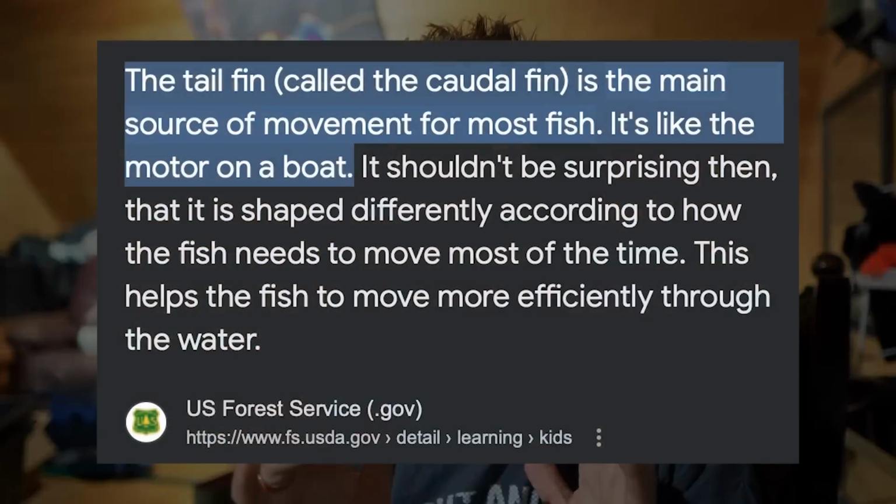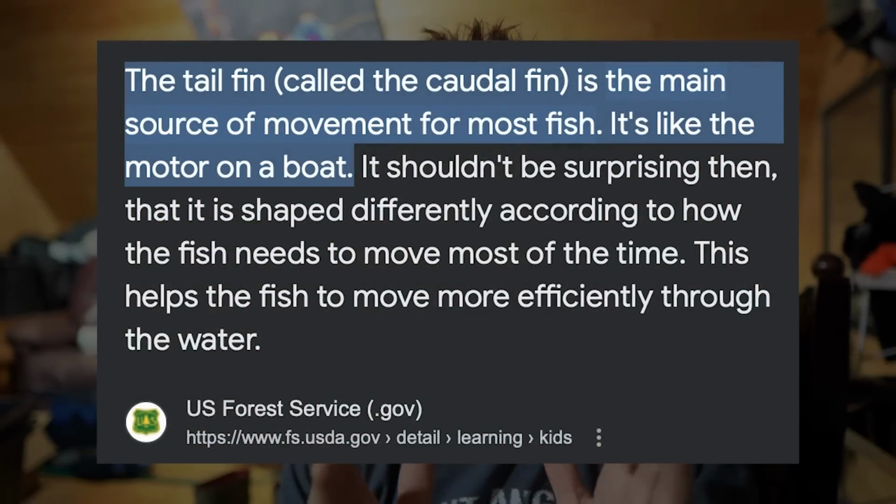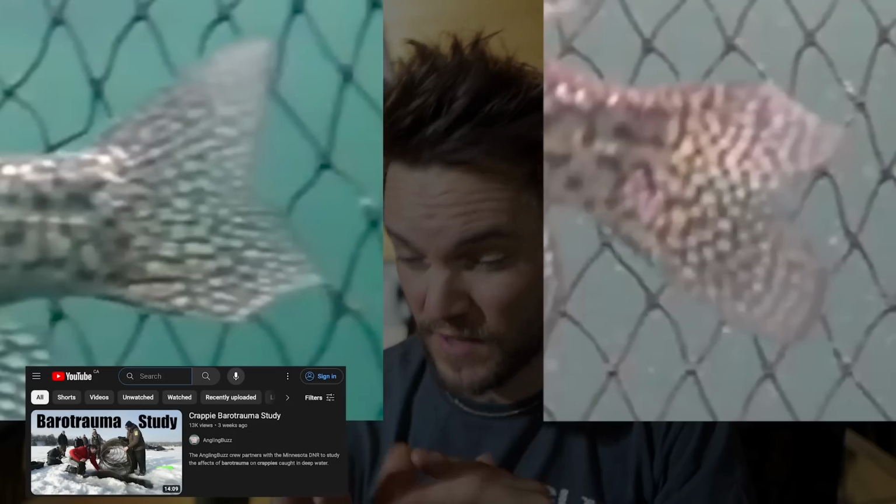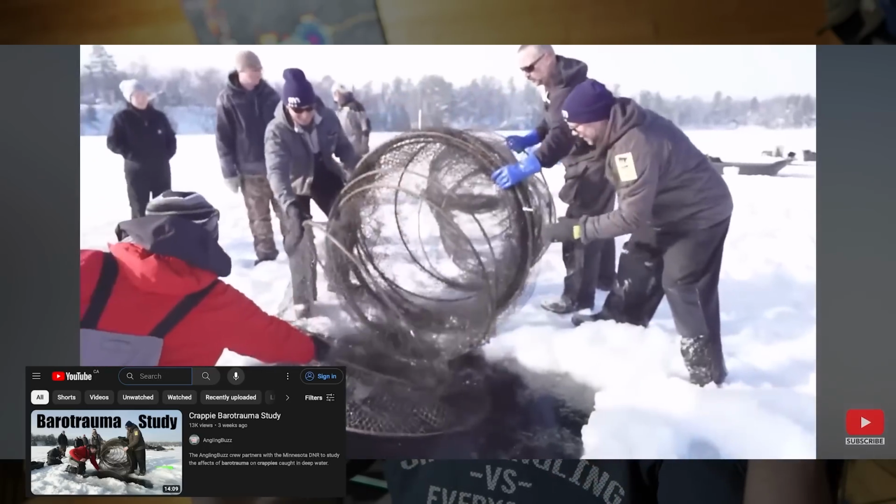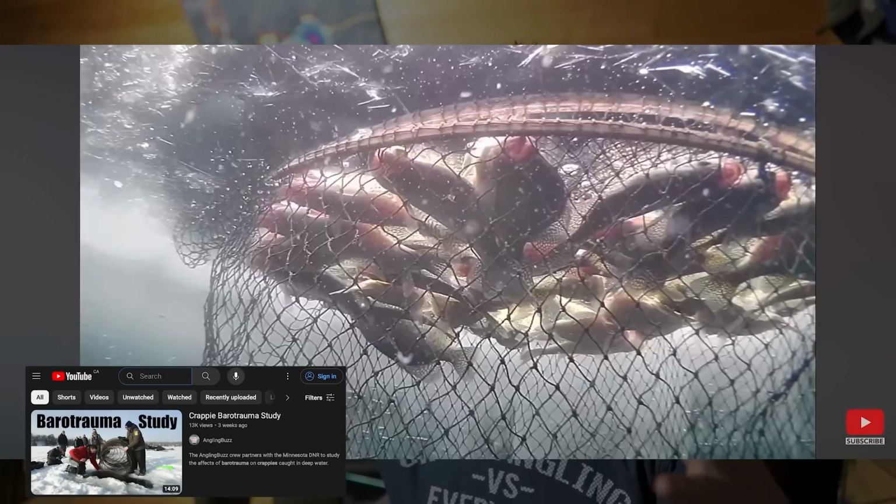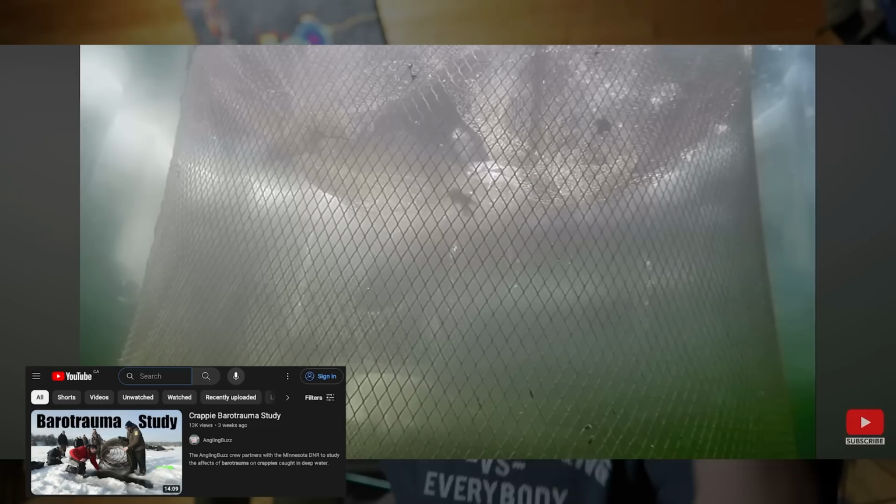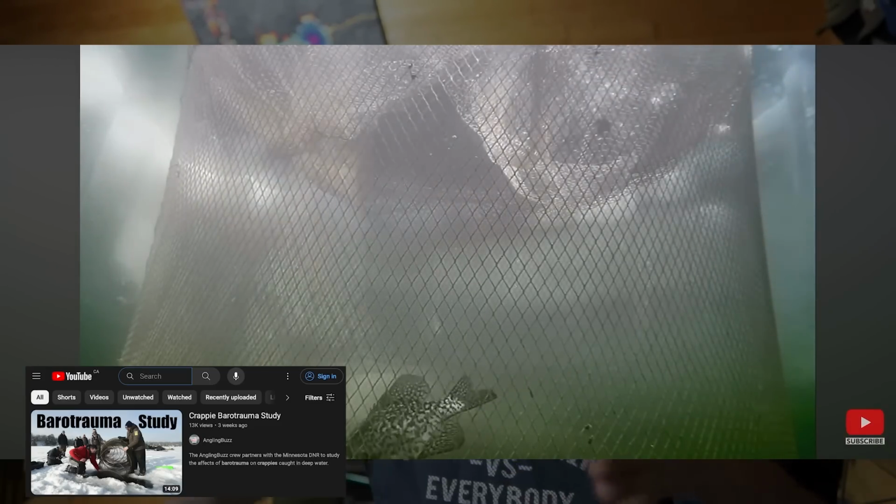So if the fish has limited energy, and now you've decided to trim the tail of the fish, the tail is the main source of propulsion for swimming. And you've taken off 10 or 15% of the tail now of this fish that's already gonna have trouble swimming back down to the bottom. And then the fish were in this net and they showed footage of the crappies trying to swim back down and of course, hitting the edge of the net. It's a cylinder net. The fish are hitting the edge of the net.